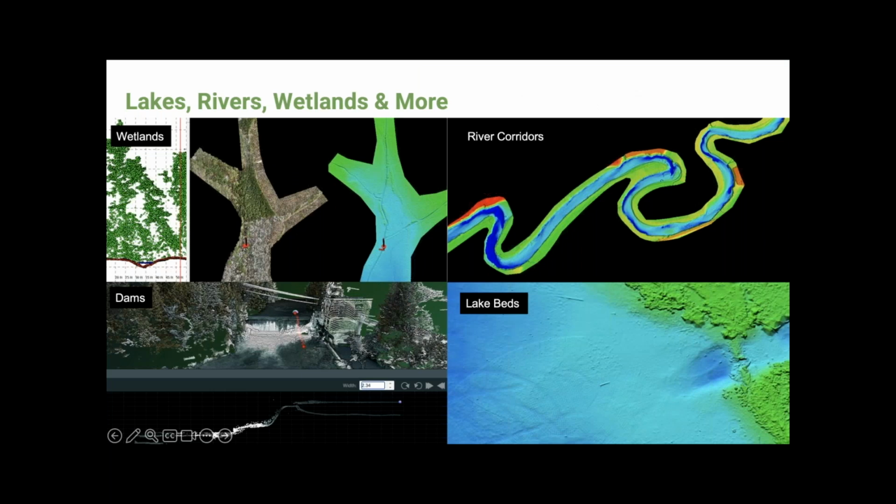So we thought we would go through some samples of how we've been using the system and some of the data that we've collected. The system has given us an opportunity to really collect a wide array of projects in various environments. So it's been pretty fun to be able to see all the different use cases come to life.